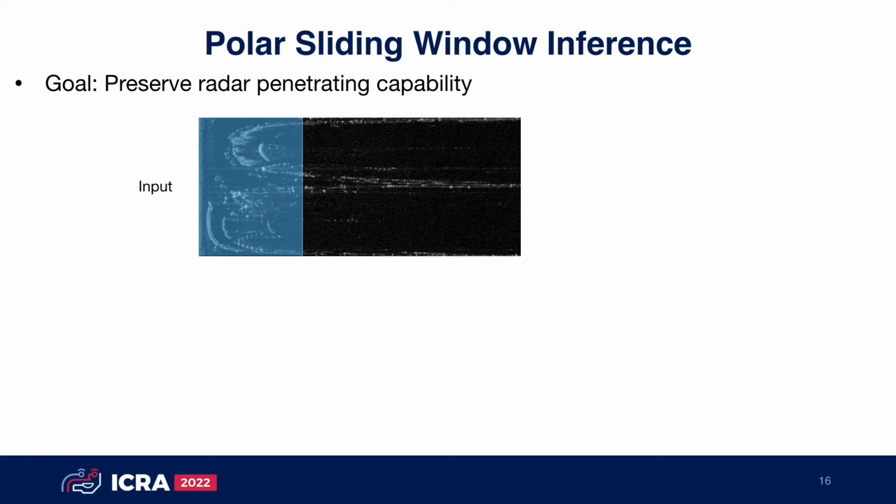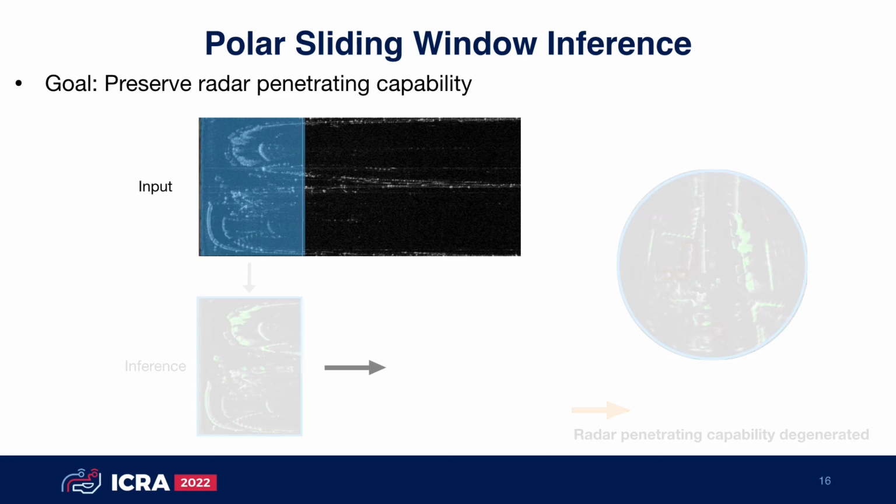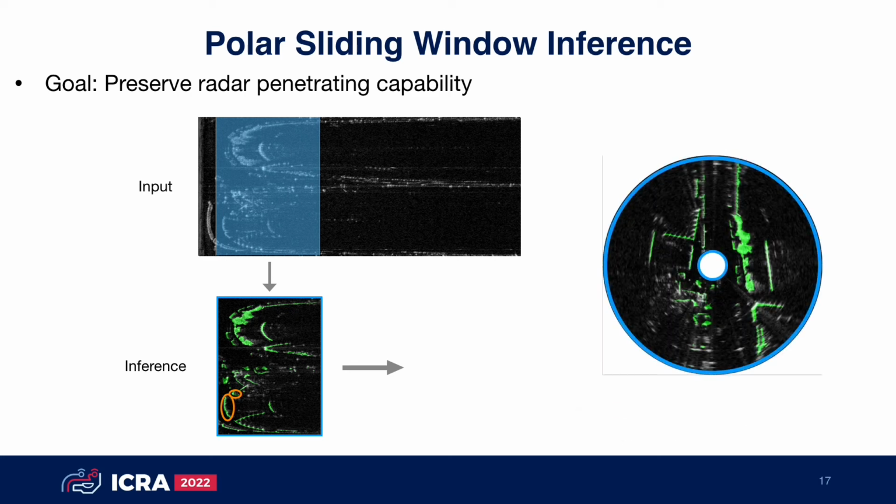Instead of inference the whole radar image directly, we do inference on image segments, then combine the inference results together. For example, we use blue region as network input, and the inference result is shown on the right. In this case, radar penetrating capability degenerates. However, if we shift the inference region a little bit, the originally occluded measurements become non-occluded measurement from the network's perspective. Therefore, the network successfully predicts occluded measurements and preserves the radar penetrating capability.